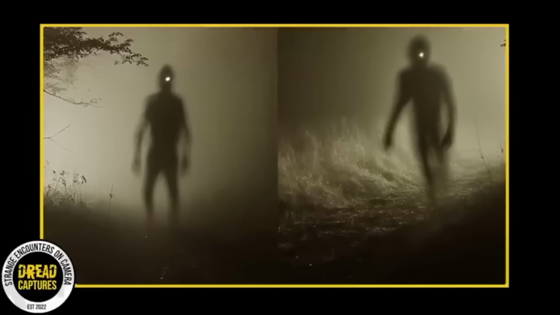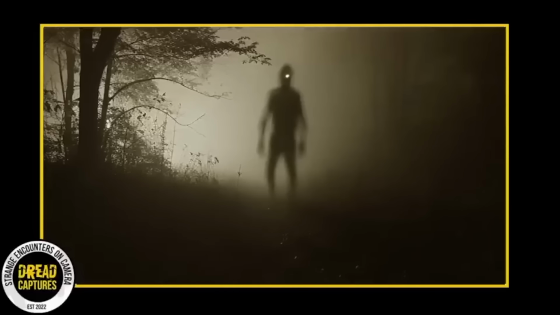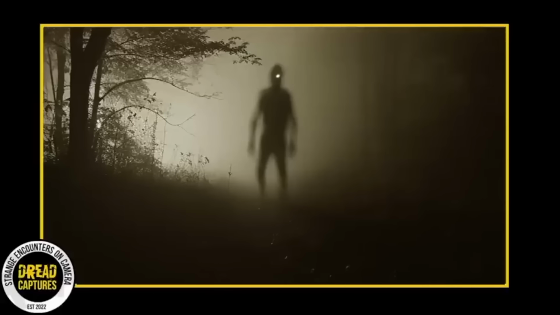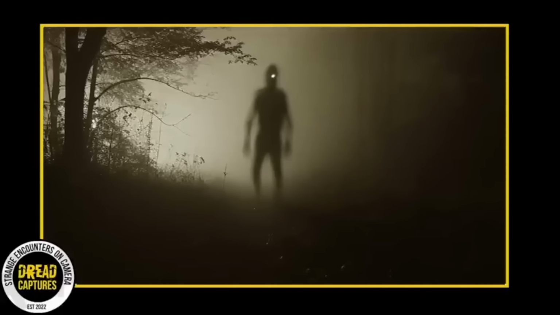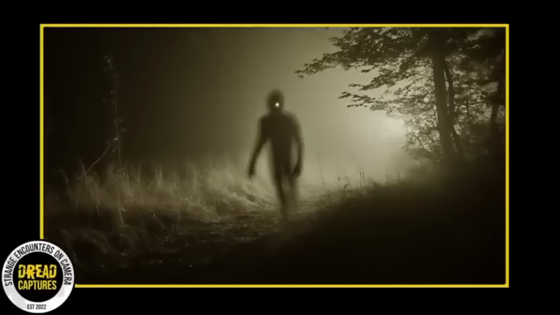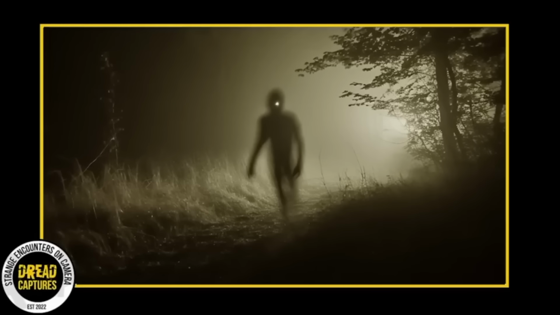So, we turn to you. What do you believe is captured in these images? Share your thoughts, theories, and let's unravel this mystery together. Could this be evidence of a cryptid, a ghostly apparition, or simply the unknown wonders of the natural world? The answers remain hidden in the mists from which these figures emerge.